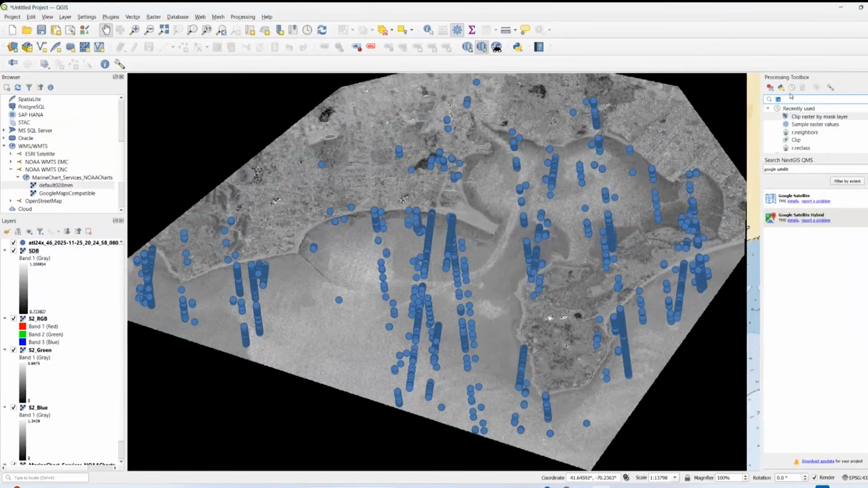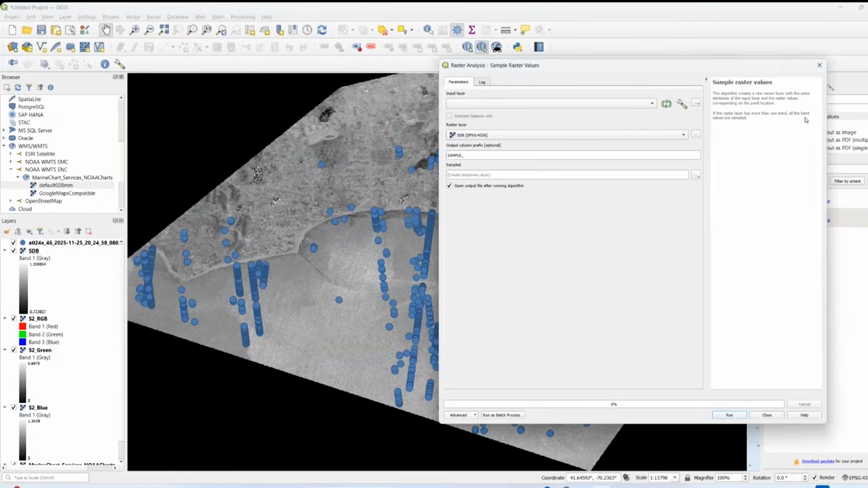The tool that I actually wanted, sorry, back in this search box, the tool that I want here is the sample raster values. That's the one that I meant to bring up, sample raster values. So my input layer is going to be my ATL24 data. My raster layer is going to be SDB. And again, I should have called that PSDB. I'm going to create an output column.